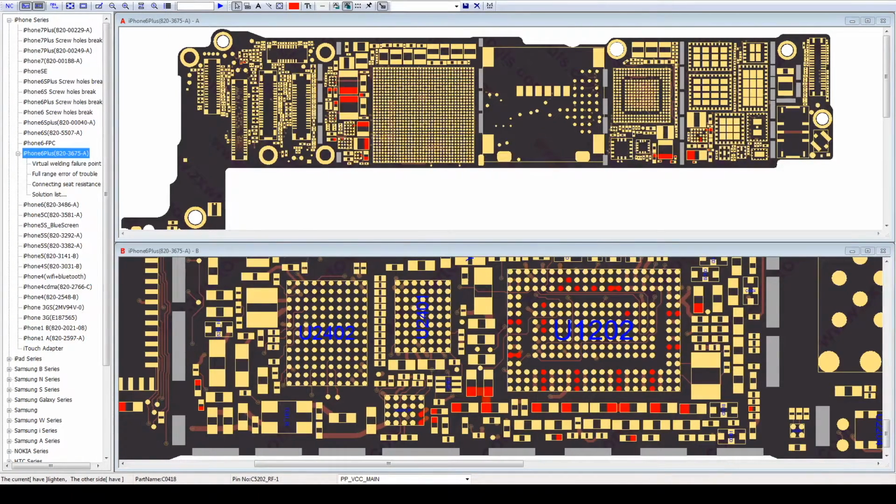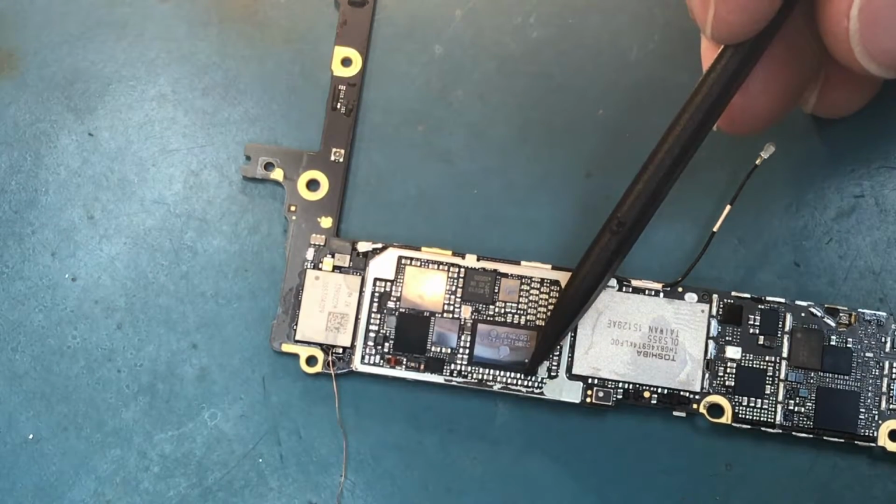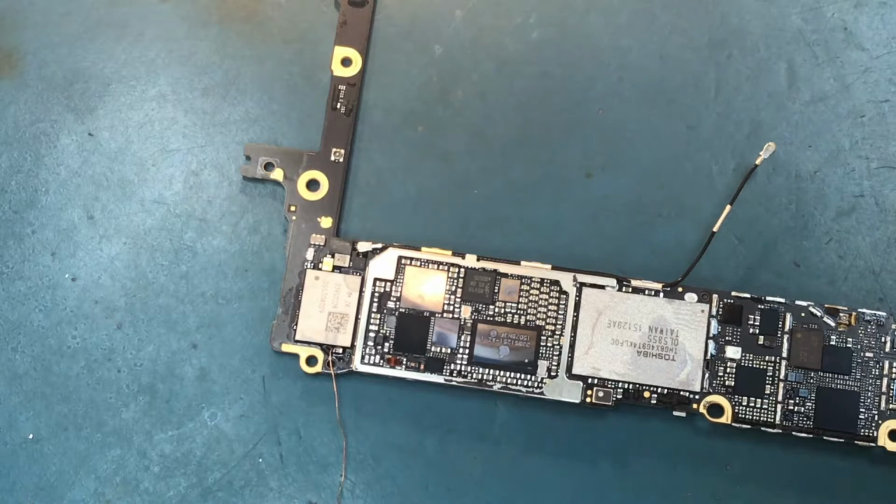Okay, the pointer disappeared, but basically, you see where it's blinking? Oh yeah, this capacitor, that's what we're looking for. So let's remove that, this one right here. Let's remove that and see if we still have the short.